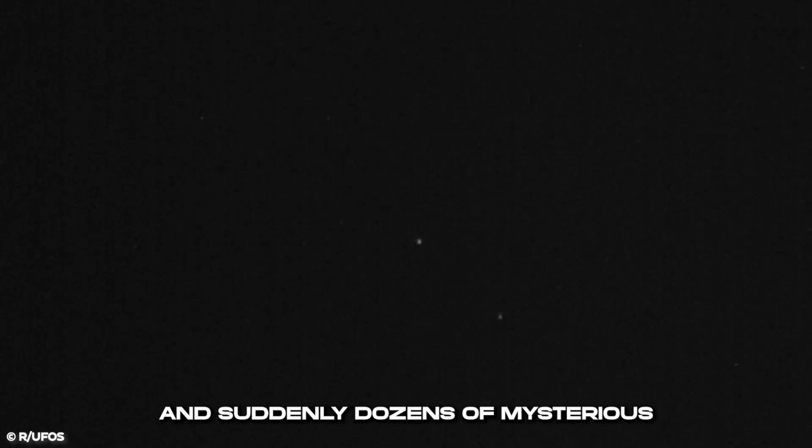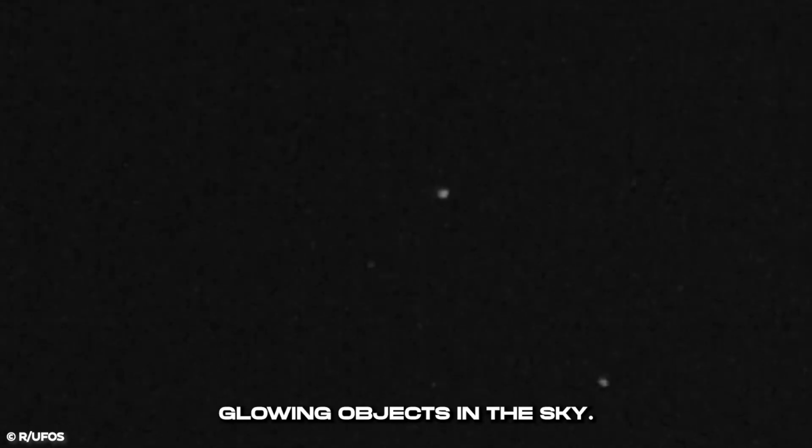The observers went out to camp, and suddenly dozens of mysterious things appeared to them. What they are can only be left up to the imagination. The camera tracks strange, glowing objects in the sky. It might be birds, but that is not certain. The dark sky makes it hard to make anything out, and the flying objects are silent.